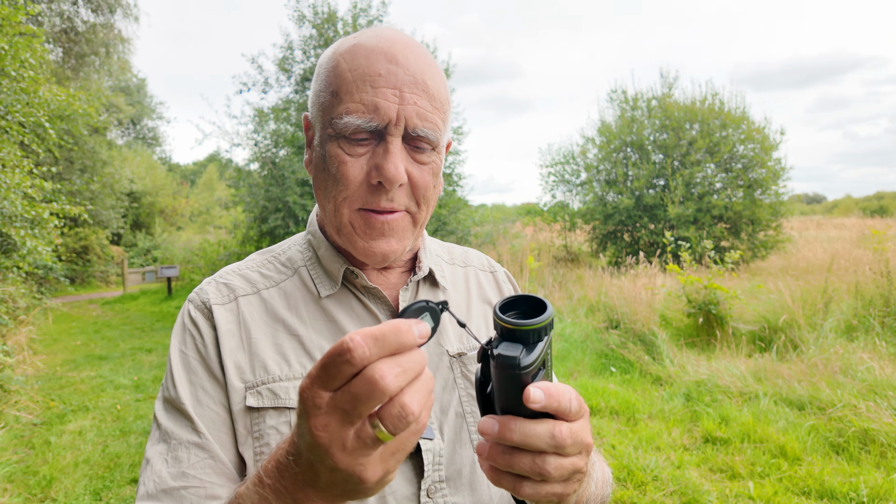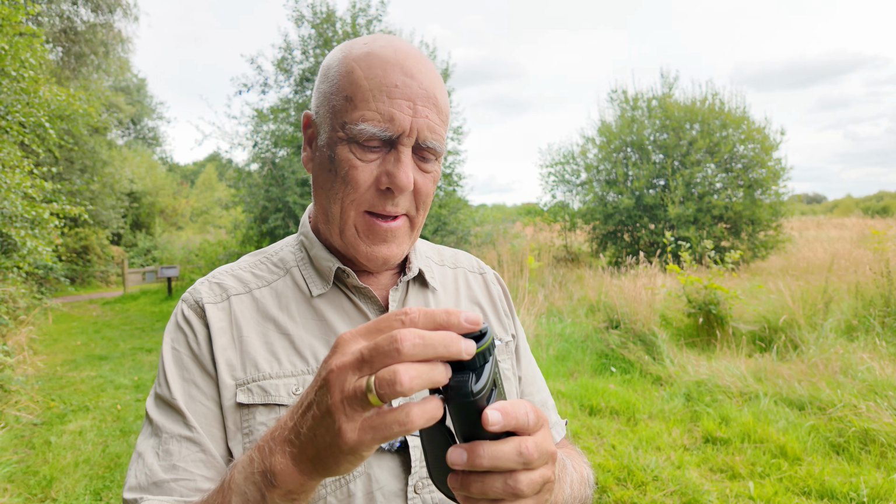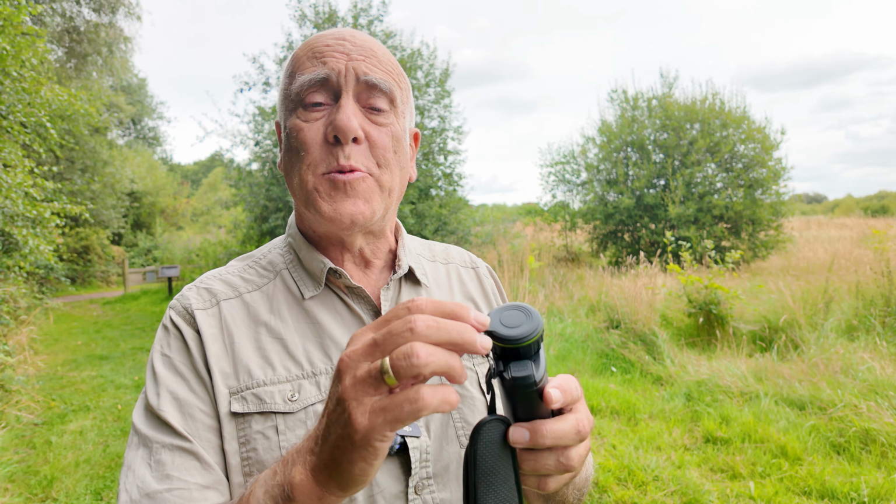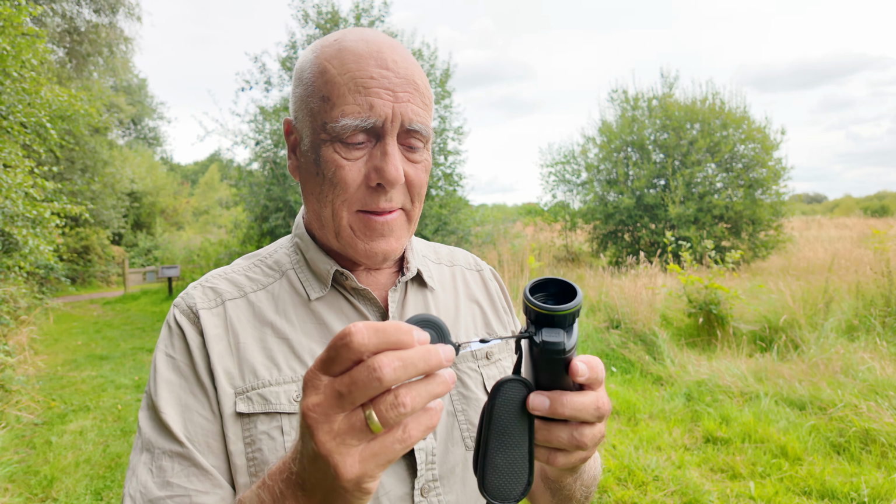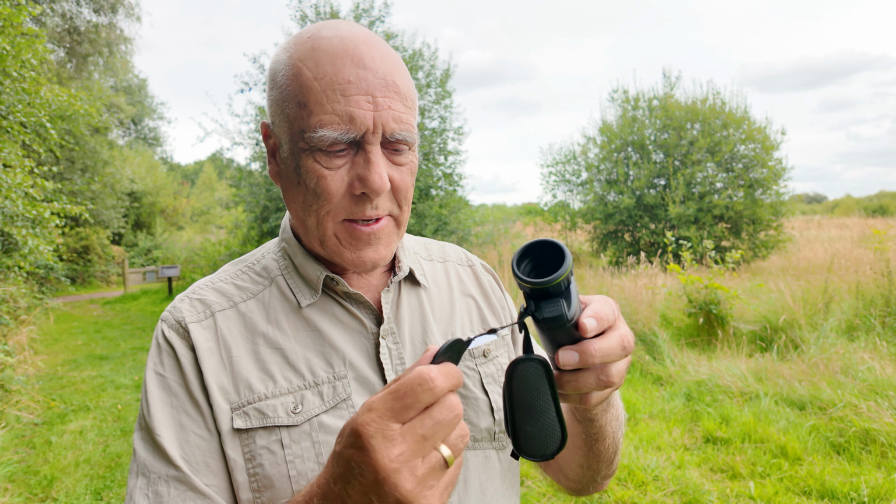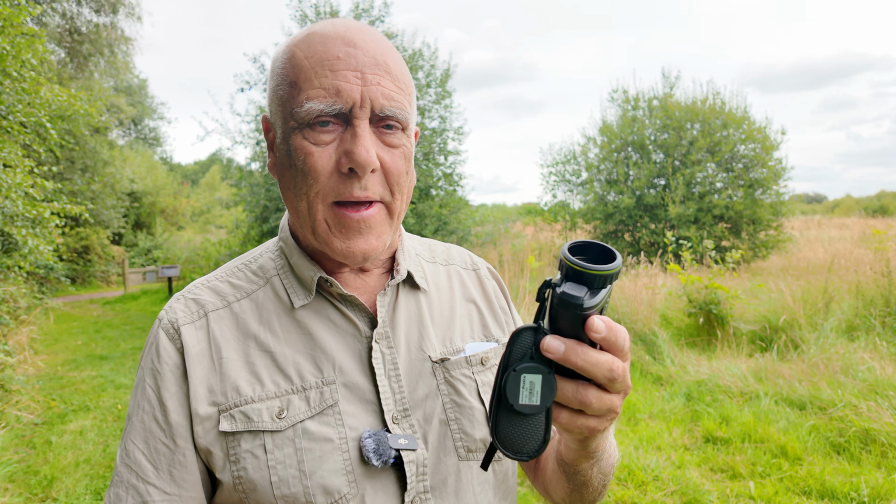I'm not so keen on this lens cap. It's made of rubber and it sort of pushes in. It doesn't feel very secure. I can well imagine that falling off, which is perhaps why it's on a bit of cord, and then as you're walking along that's just dangling, and that irritates me. It's flapping about. Not so keen on that.